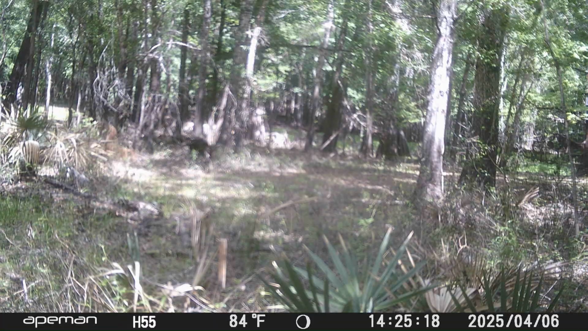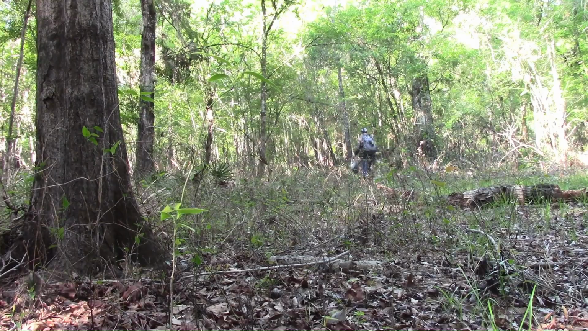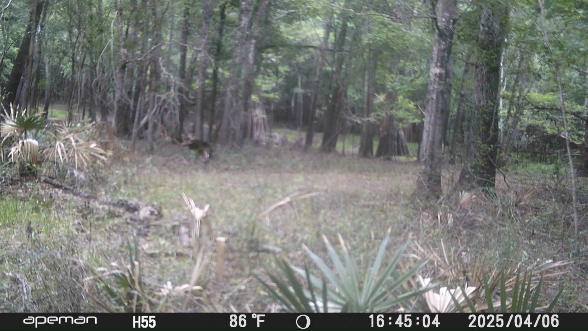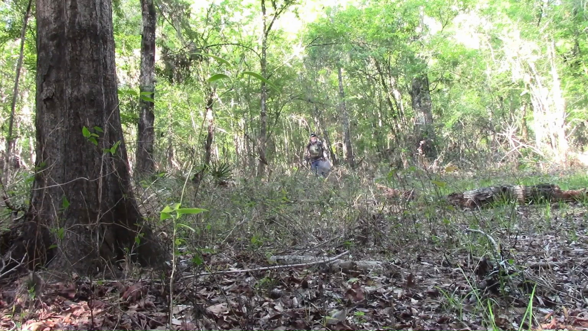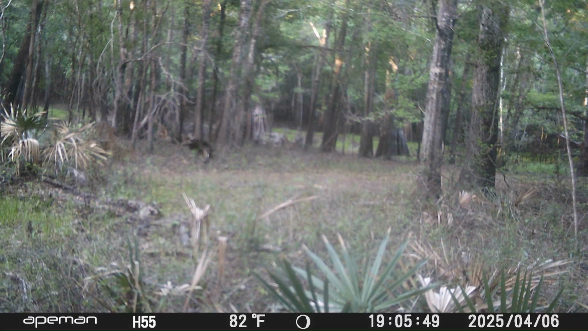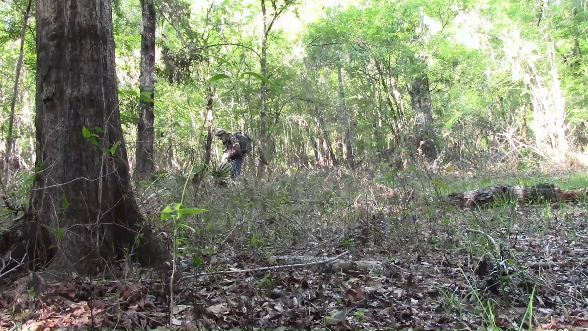So I think that was still him right there that set this one off. This is another one, just the wind set it off. So this area had a lot more human traffic going through it than I thought it would.